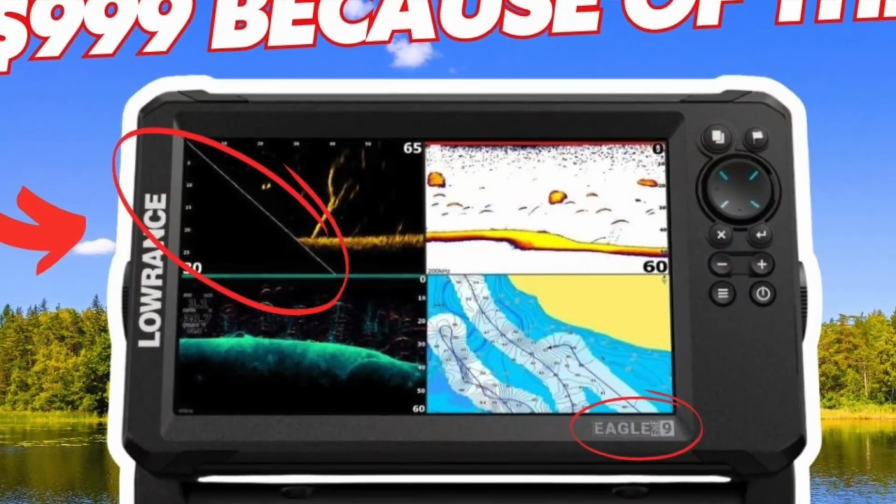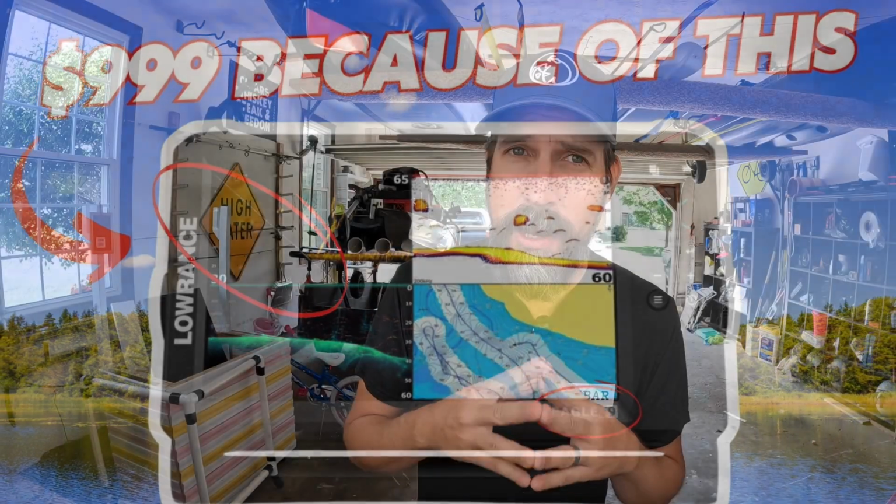Now, something that may be of interest to you, forward-facing sonar. Lowrance just came out with a version for only $999. However, there's a catch. You want to check that out right there.